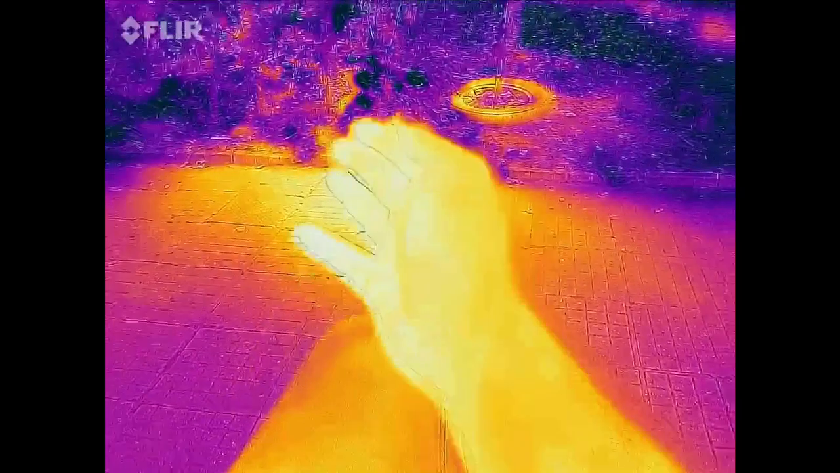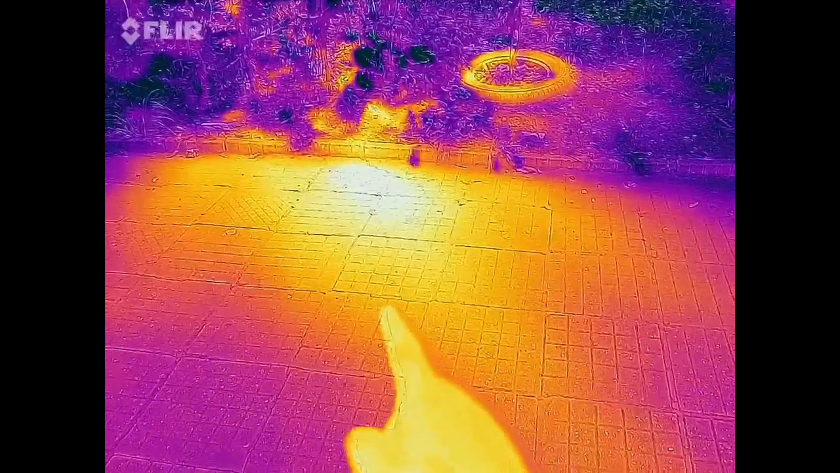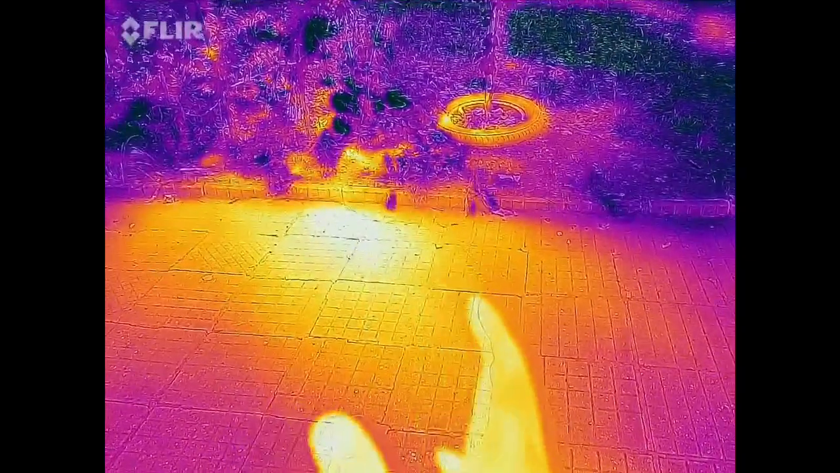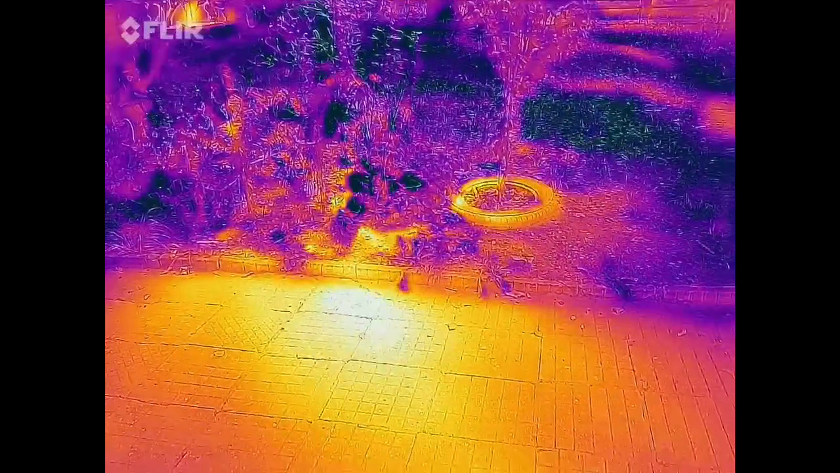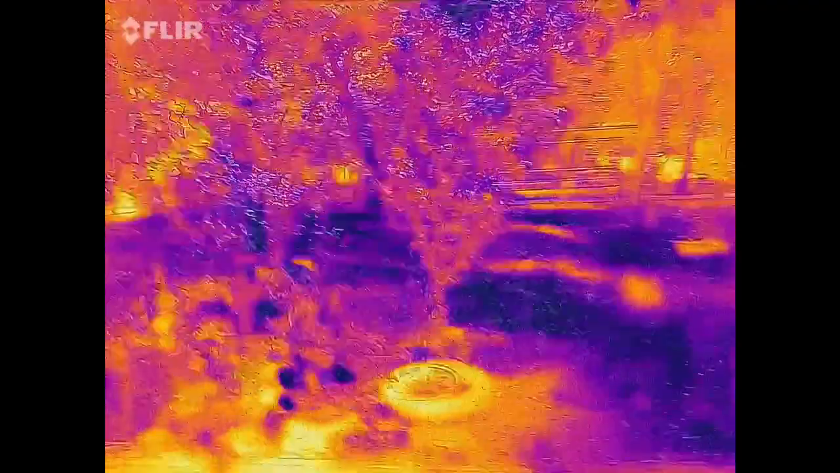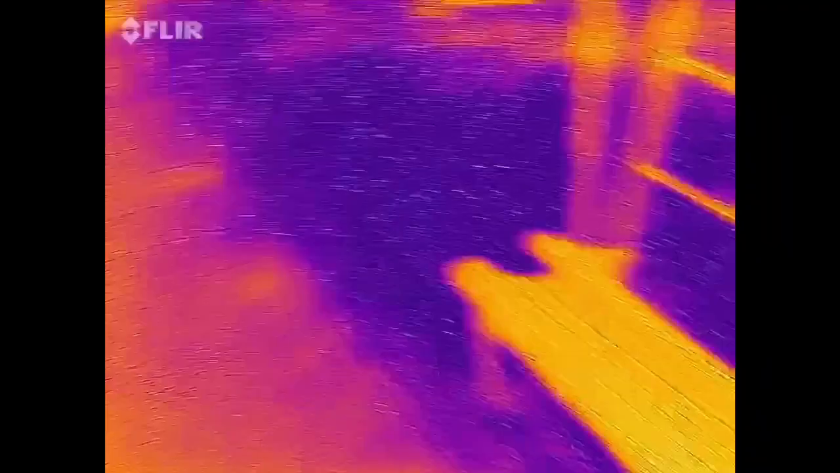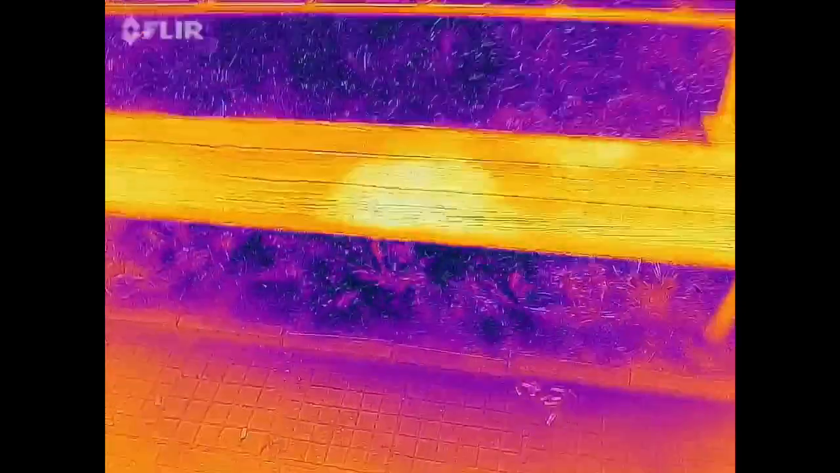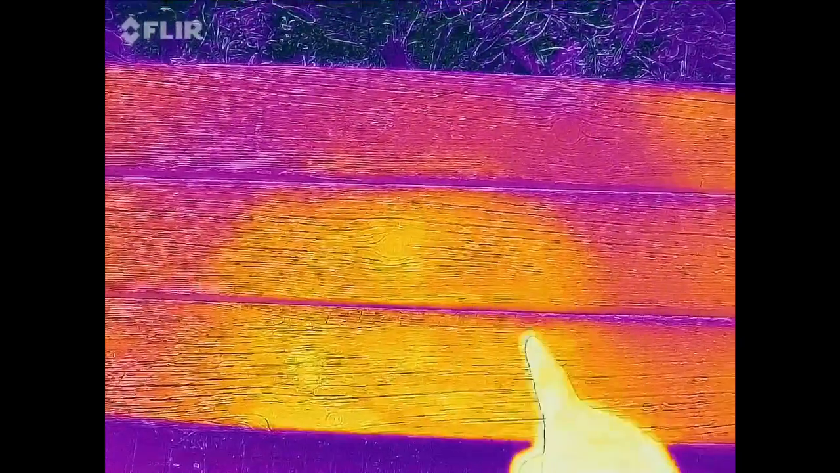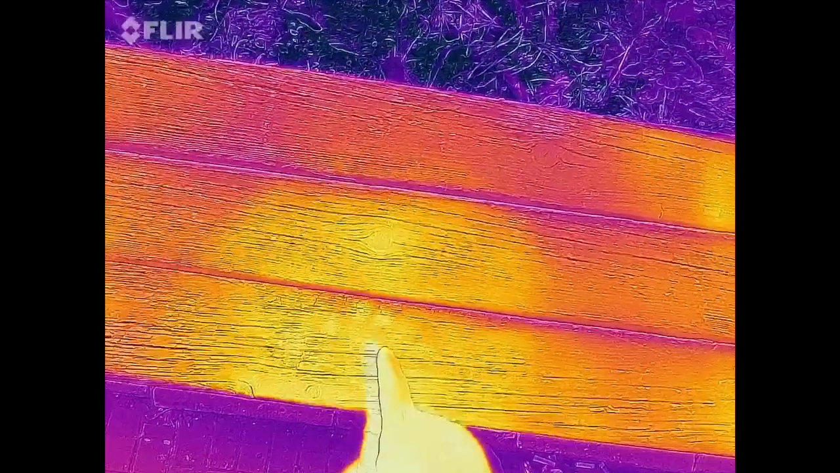And if we switch the thermal view on, you can see how it's warmer there where the sun has been shining. You can actually put some markers and you can see the actual temperature of everything, but I'm not trying to get too technological here, so I think it's better this way. But let's look around. This is the bench where I was just sitting, and interestingly enough, you can make out the place where I have been sitting. It's pretty warm now, so I haven't warmed this up too much, but if it's in the winter, you can see it much better.